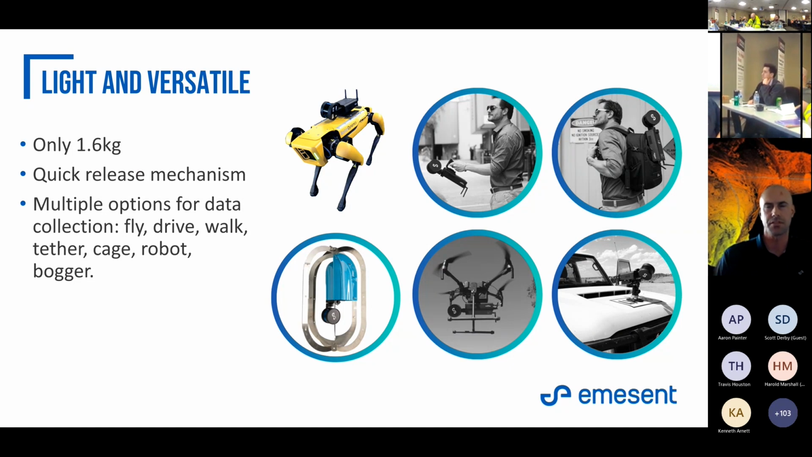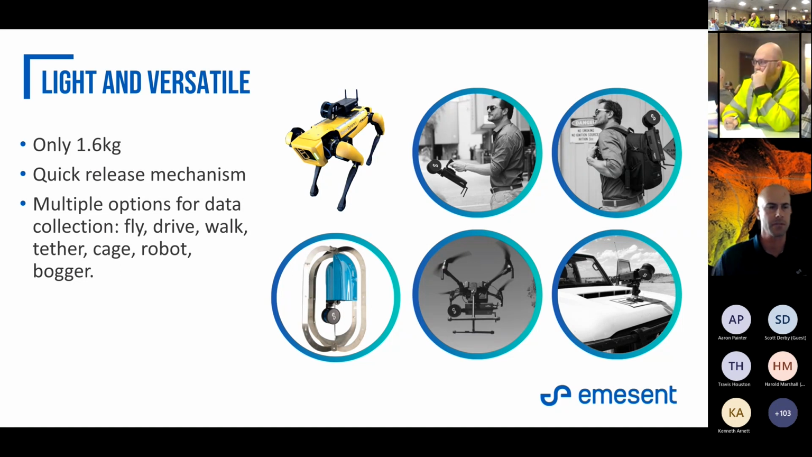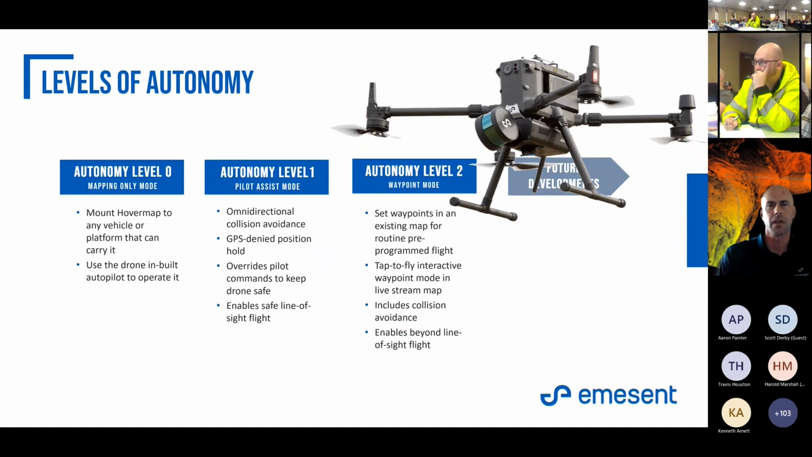So multiple different ways to deploy this product. I just want to drive home that with this, you're getting multiple different use cases. So it's an extremely versatile product. When it comes to the levels of autonomy, I'm going to touch on that in the next slide. So we do have 3 levels.